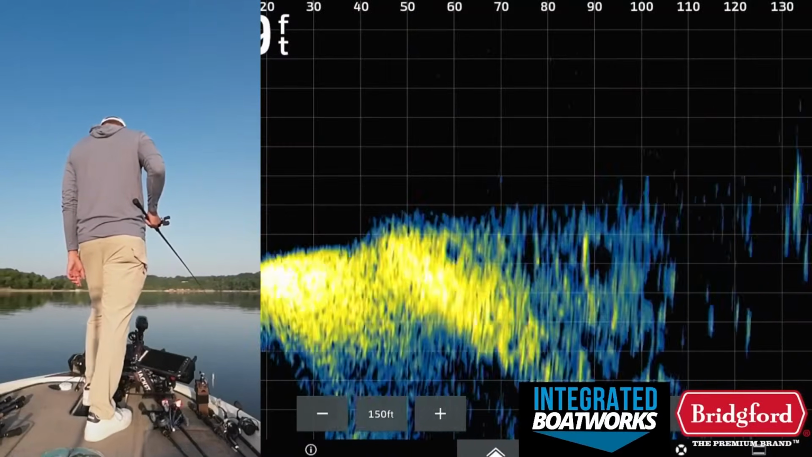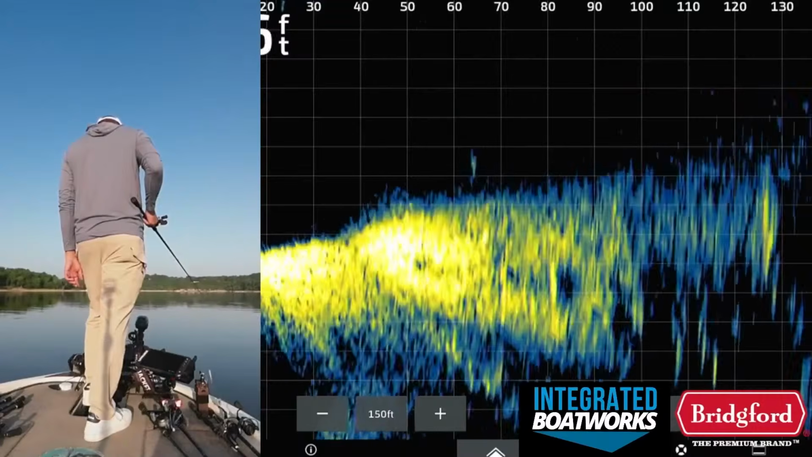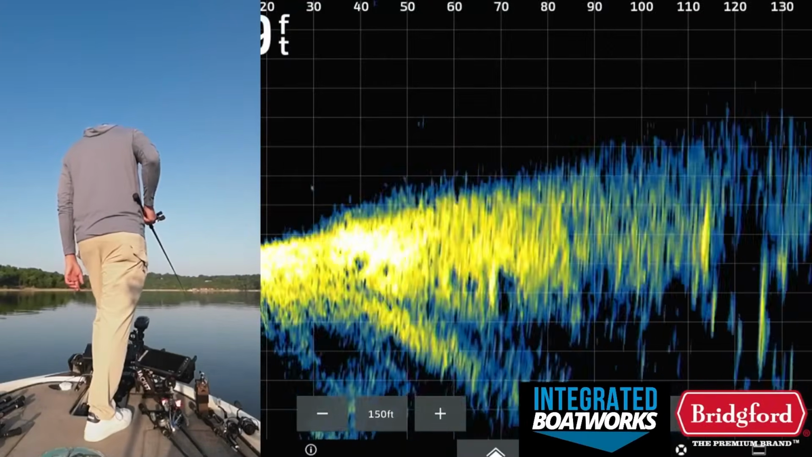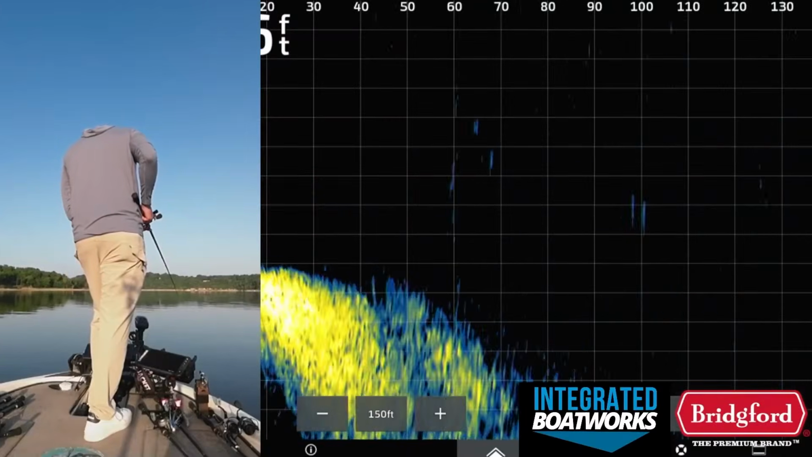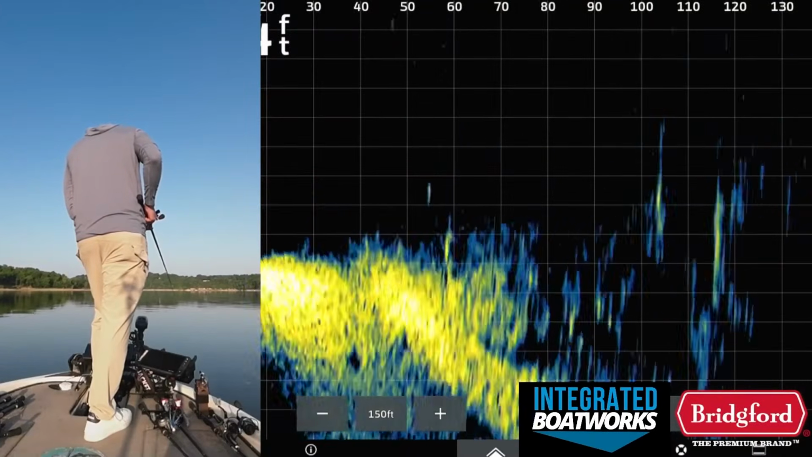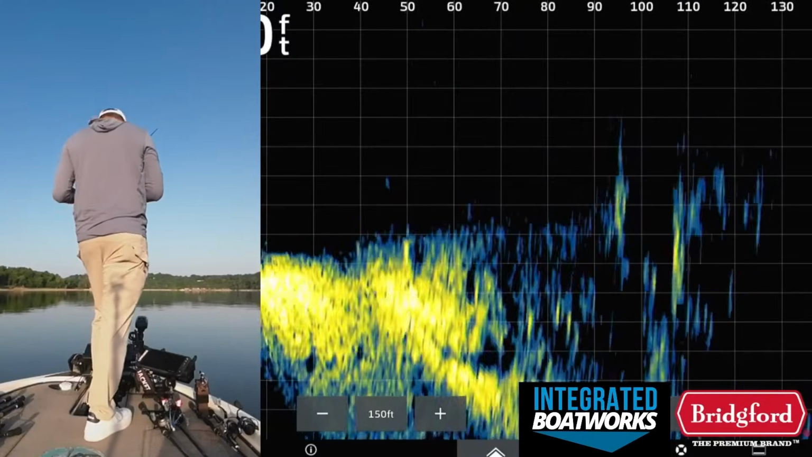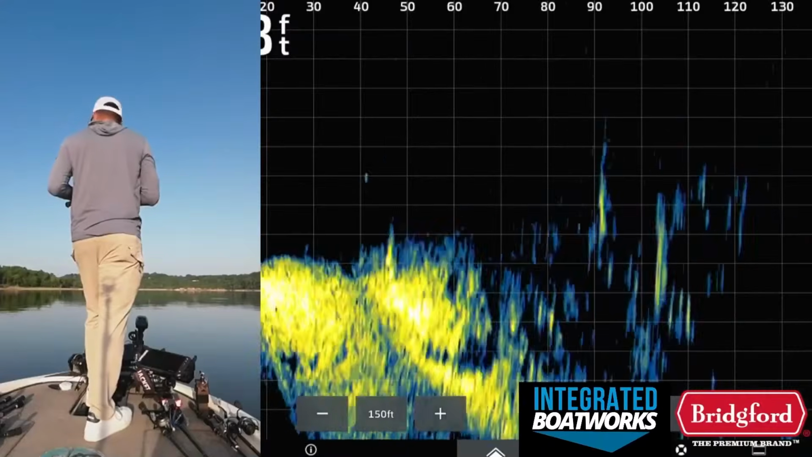I'm also gonna just kind of scan down this to see if there's anything, like a group on the edge of this ledge or something that I missed when I graphed. I'll fire out there and see what that's about.